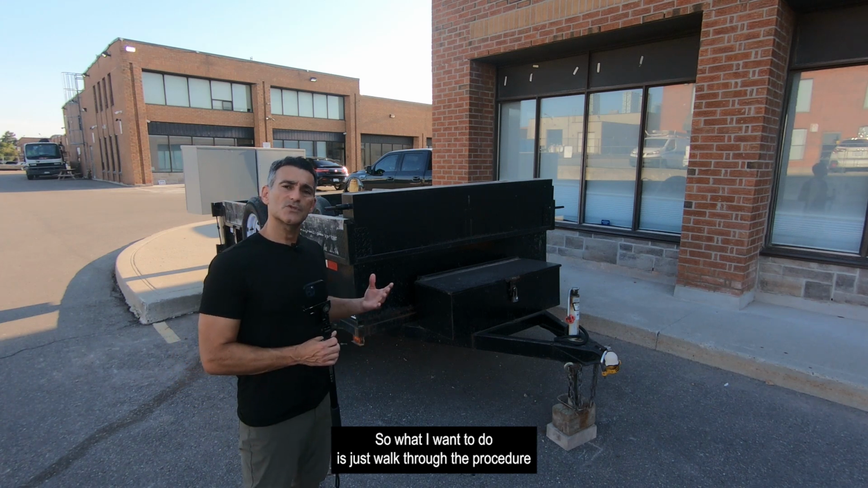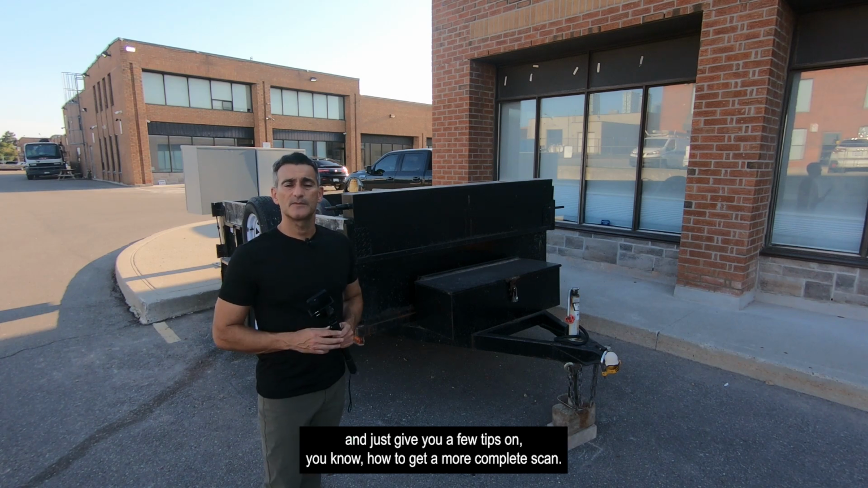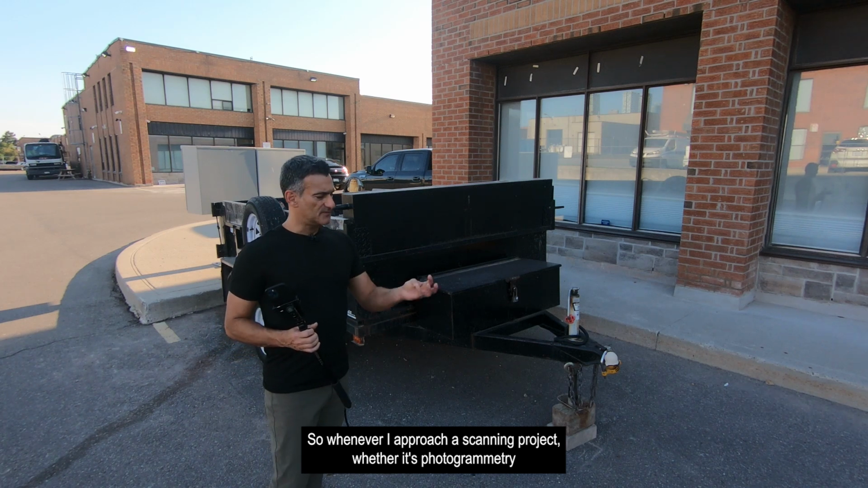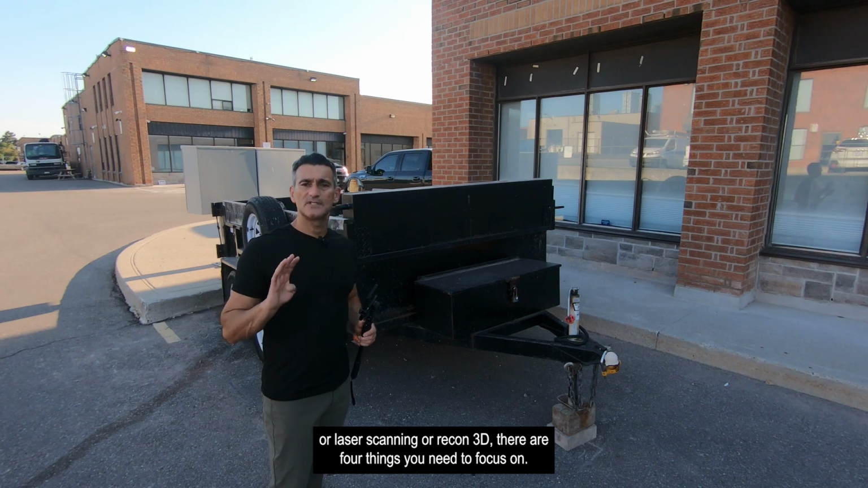So what I want to do is just walk through the procedure of how I would approach something like this and give you a few tips on how to get a more complete scan. Whenever I approach a scanning project, whether it's photogrammetry or laser scanning or Recon 3D, there are four things you need to focus on, okay?